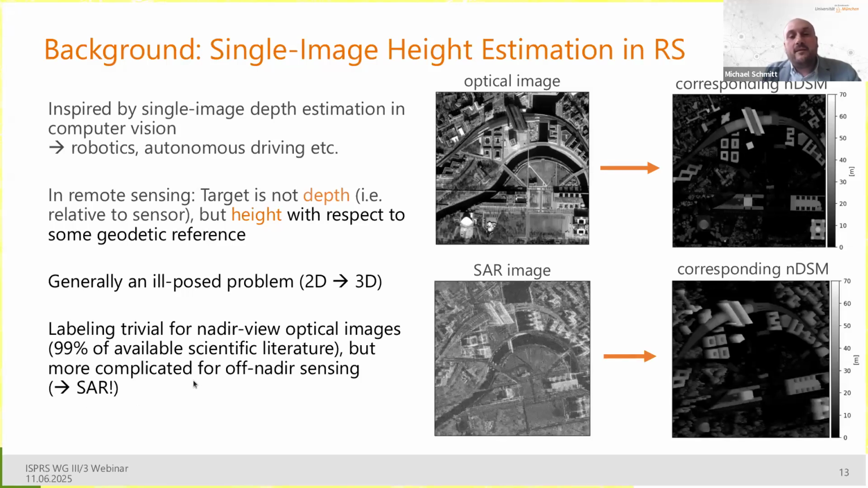The second problem is that whether it's single image depth estimation or single image height estimation, you are looking at a mathematically ill-posed problem because you have 2D information, a two-dimensional image, and you want to get 3D information. It's like solving a linear equation system with three unknowns and two equations or two observables. That's not enough. It's mathematically not tractable generally.